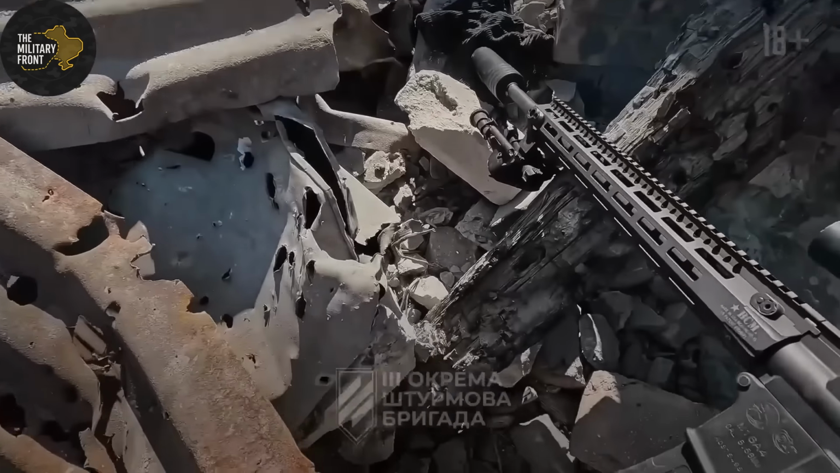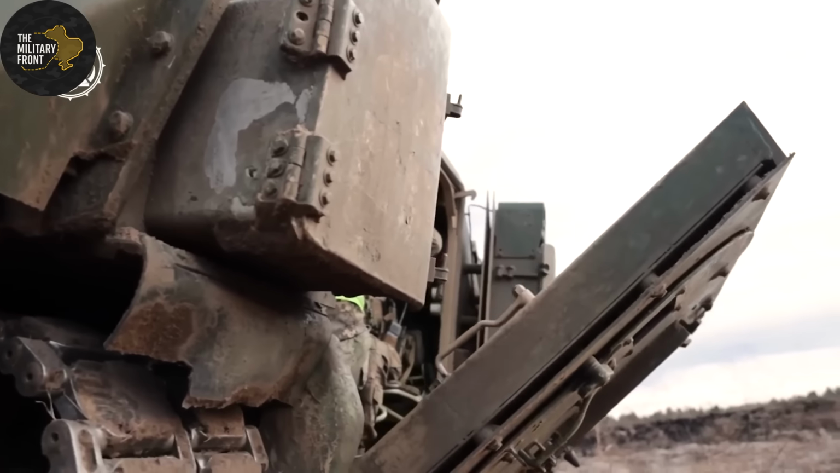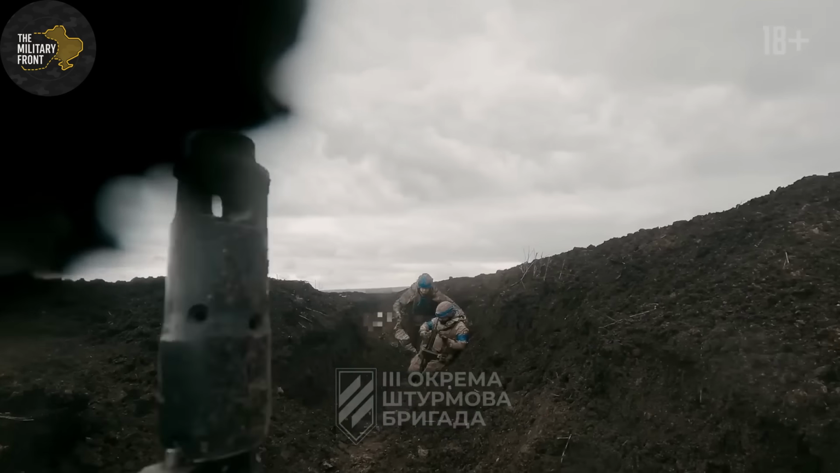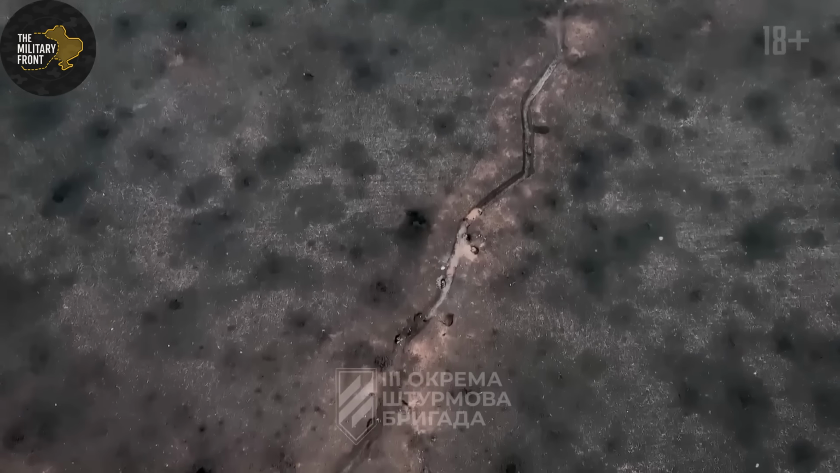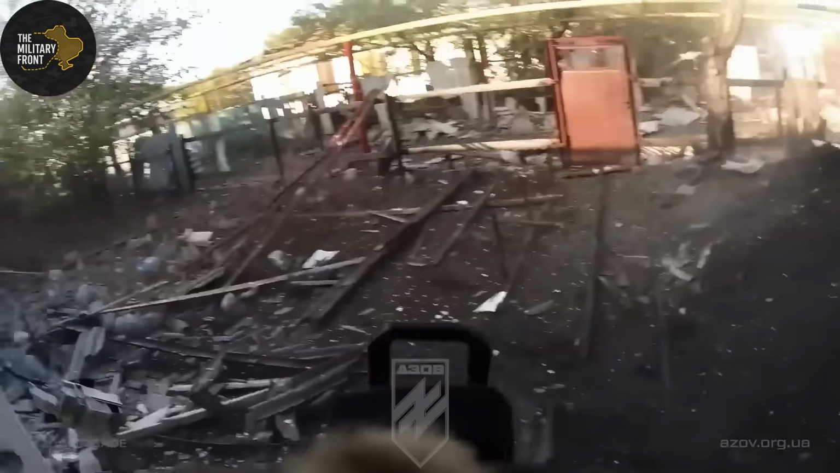Snipers operate effectively only during daylight hours. Their effective range tops out at 800 to 1,200 meters. One shot equals one target maximum. They require excellent positioning and can be compromised easily.